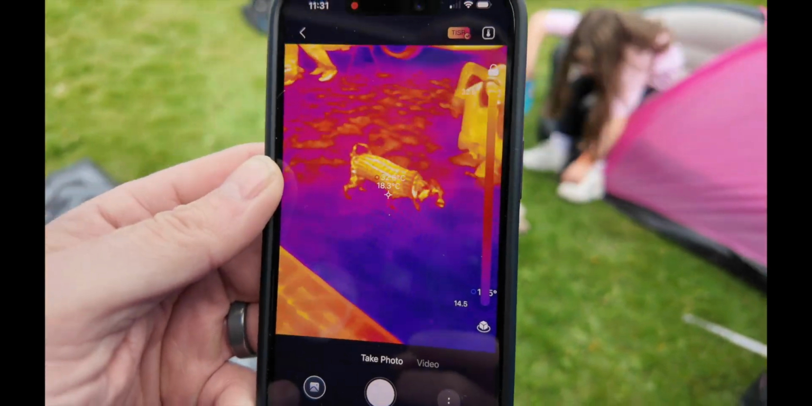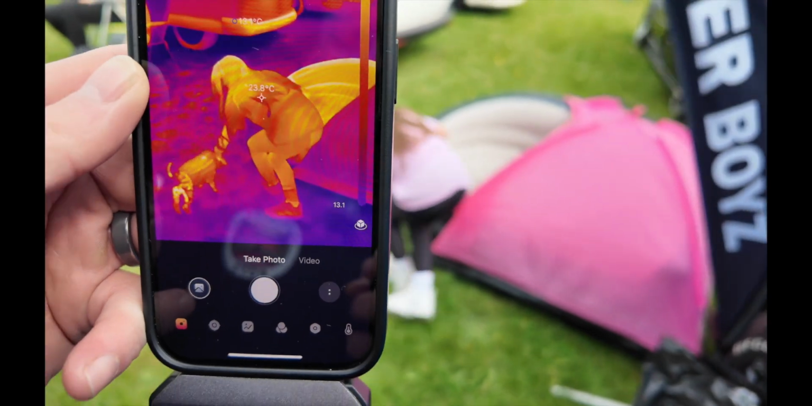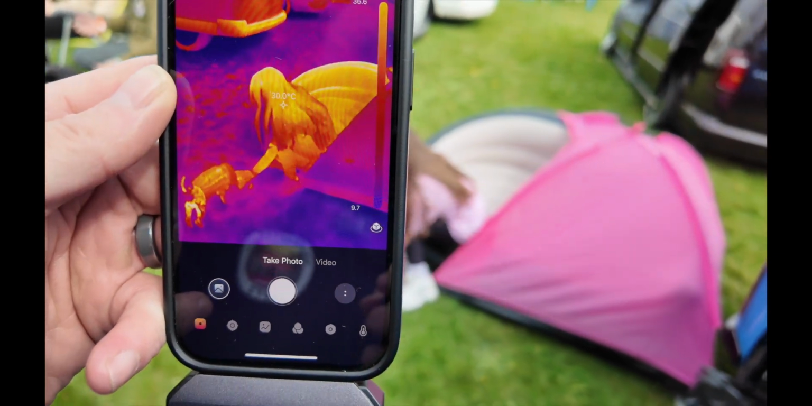Oh my god, poor Roxy's feet are freezing. Georgia, don't trump because it shows up like a Christmas tree on here.